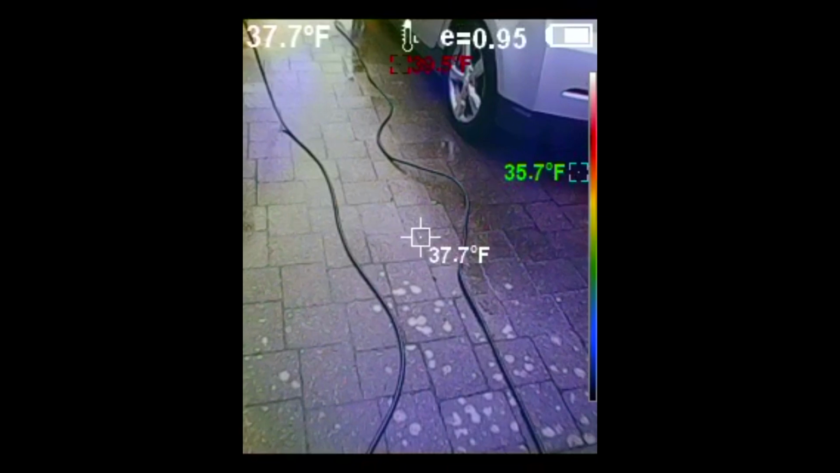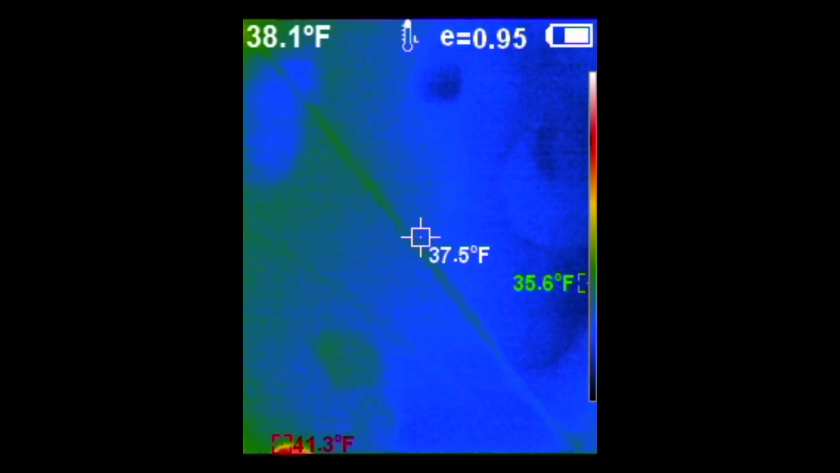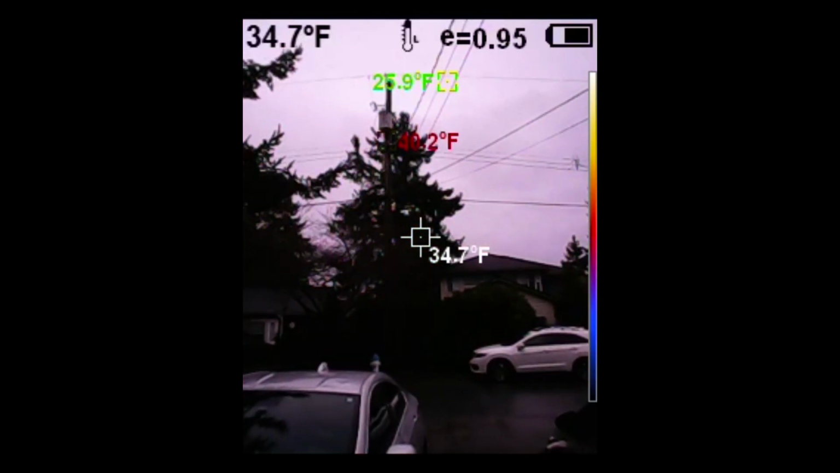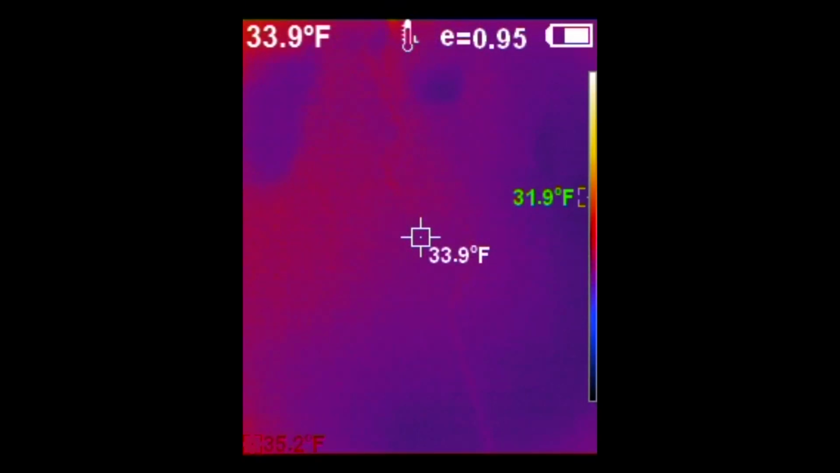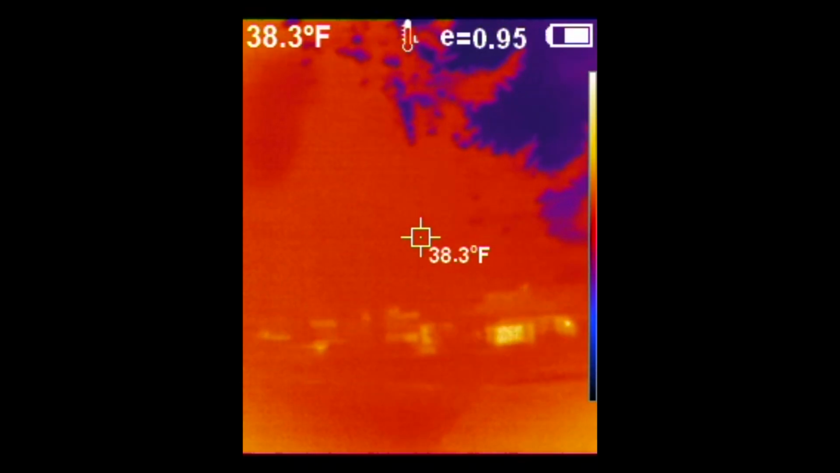See if I can get a shot of the power cord here for the car that's charging, which will be hotter than the outside temperature for sure, and you can see it. This time I've selected iron for the coloring. So it's a more limited palette, not quite as wild of colors as the other. Again, if I go into infrared mode, we should see this cord there showing whiter or different color from the background because the cable is slightly warmer as there is power flowing through it.